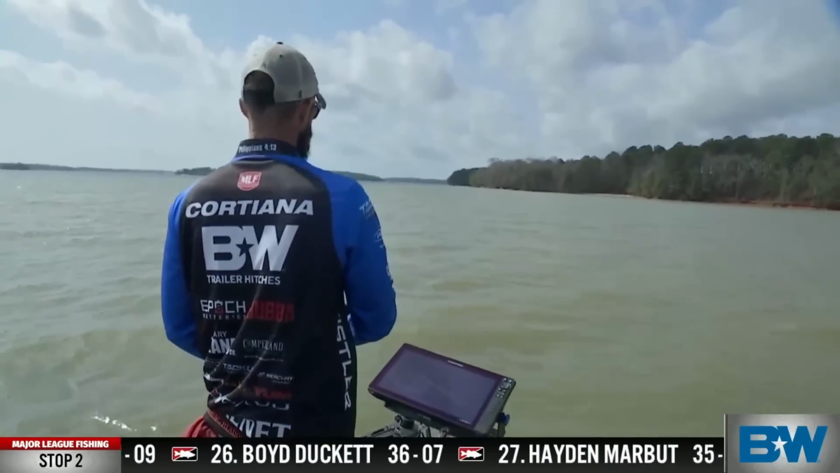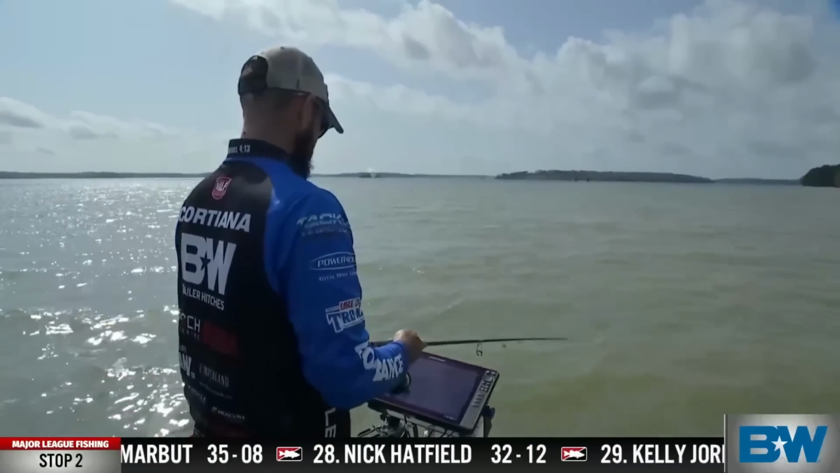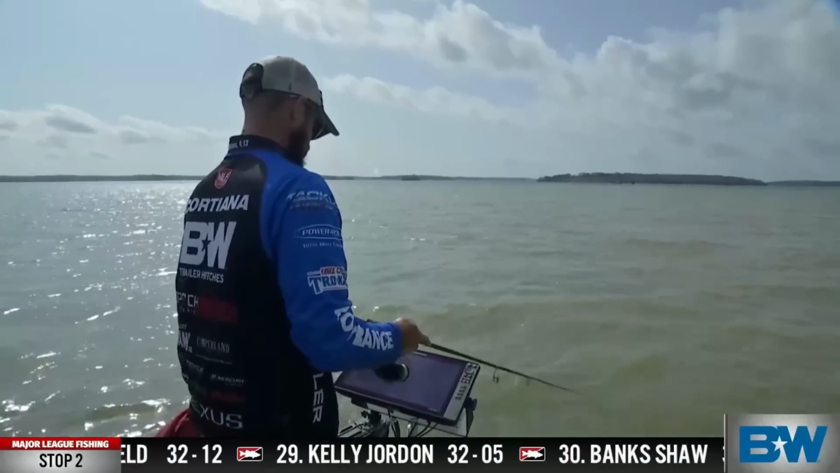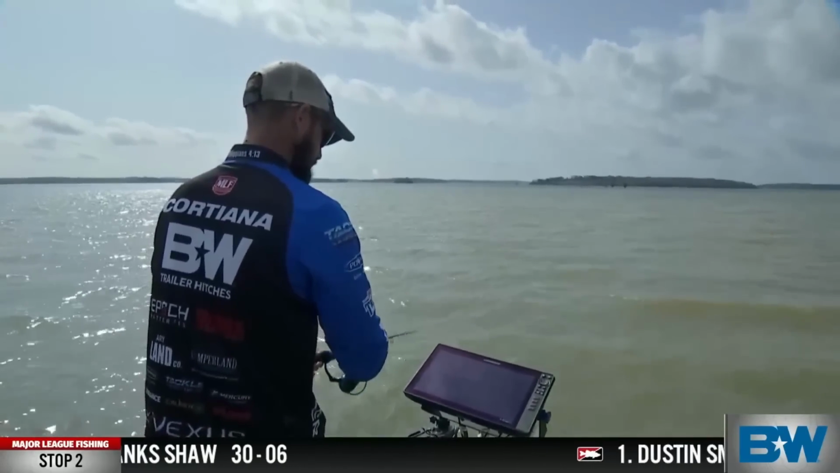And these fish are pretty nosy. I mean, they want to go look at stuff here. And I'm not so sure this off-color water ain't going to help this bite today. It's almost acting like cloud cover. It seems like they're wanting to. Oh, there's some right in front of us. That's got to be wind-driven color in that water.